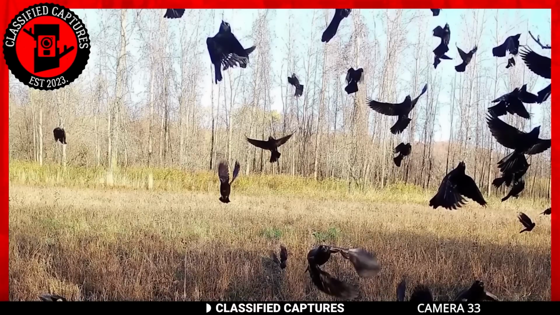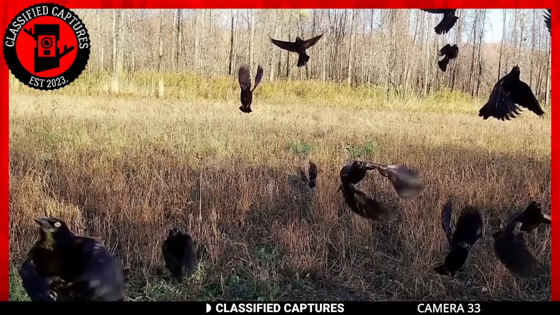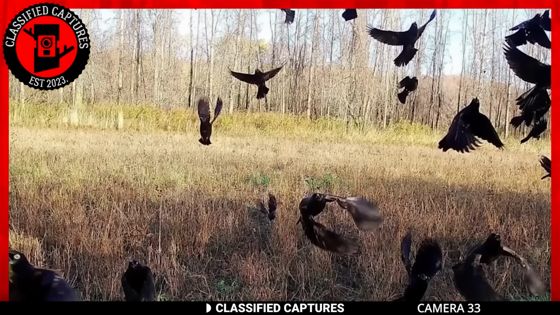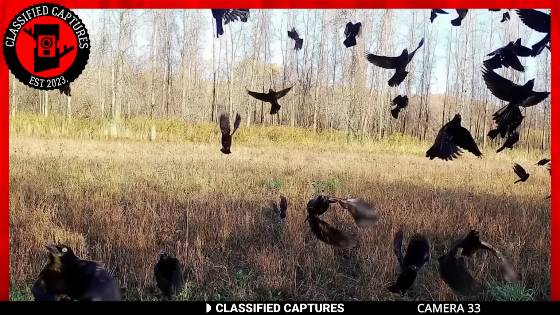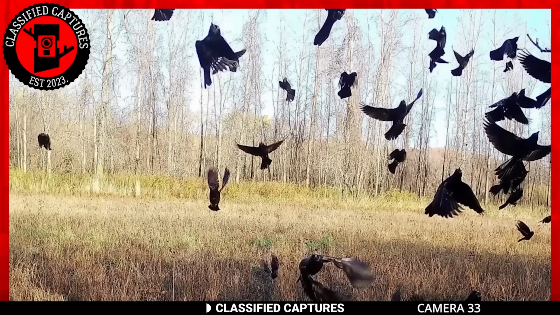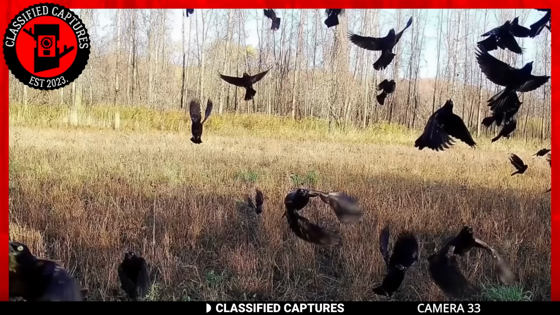I don't know about you, but this scene gives me an apocalyptic vibe or a feeling of death and misery. But believe me when I tell you that there's nothing ominous about this bird scene. It's actually a flock of birds that were going about their business until they were disturbed. I've no idea what disturbed them, but I'm pretty sure this is very normal bird behavior, unless you see something that I don't.